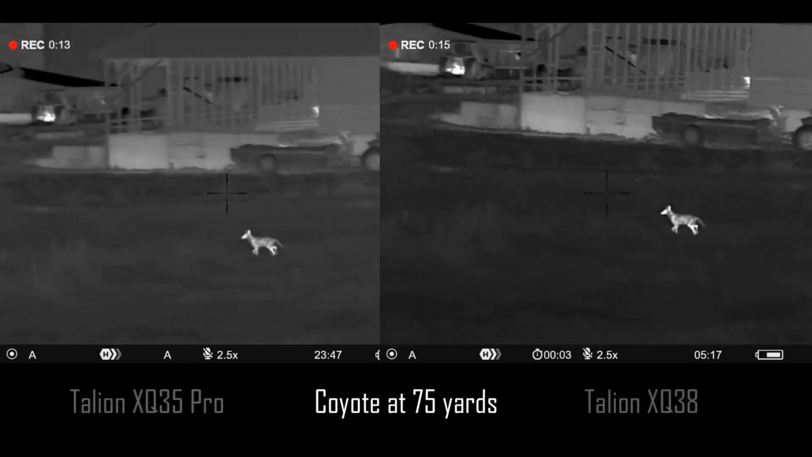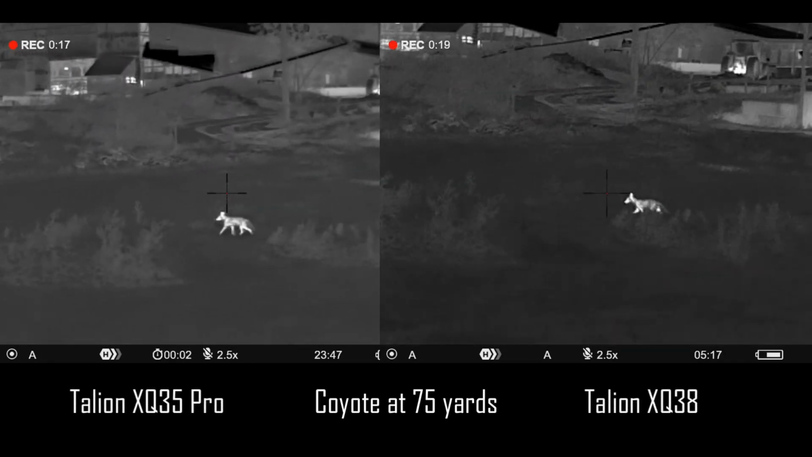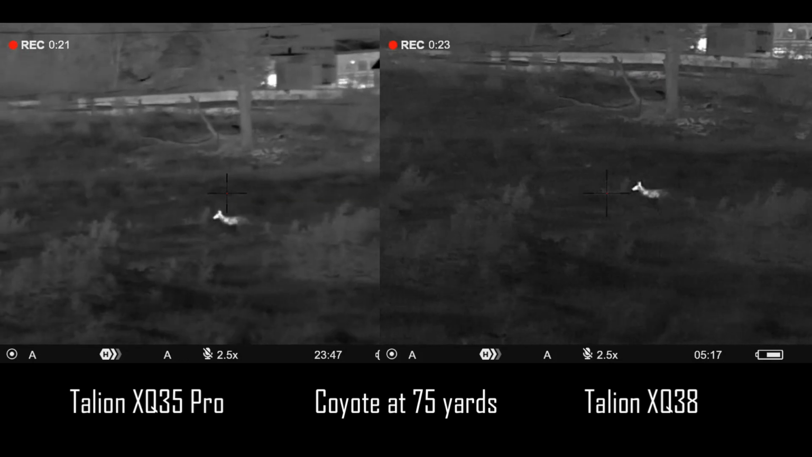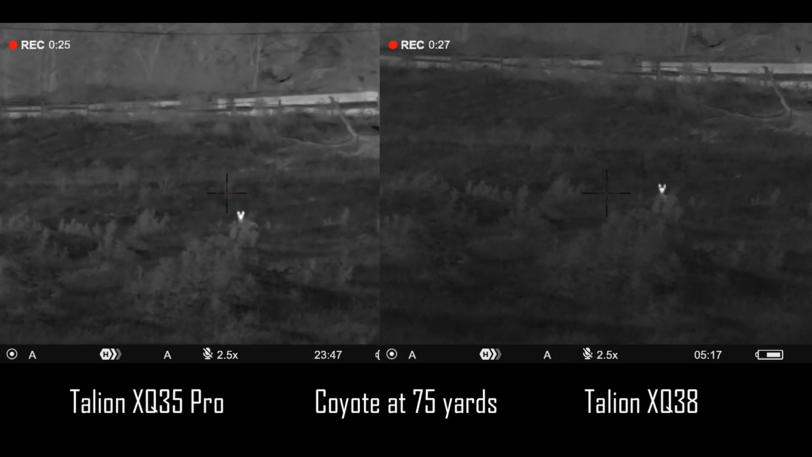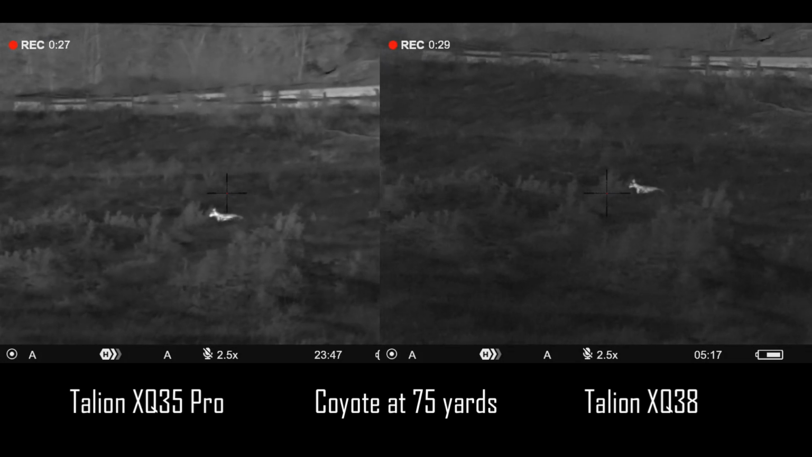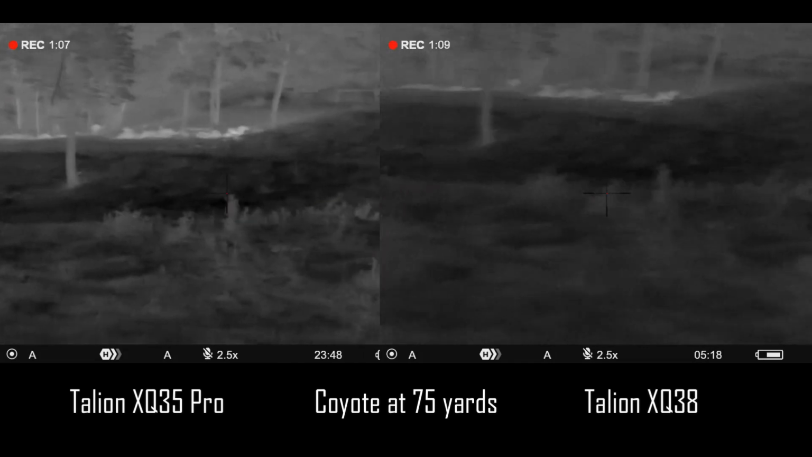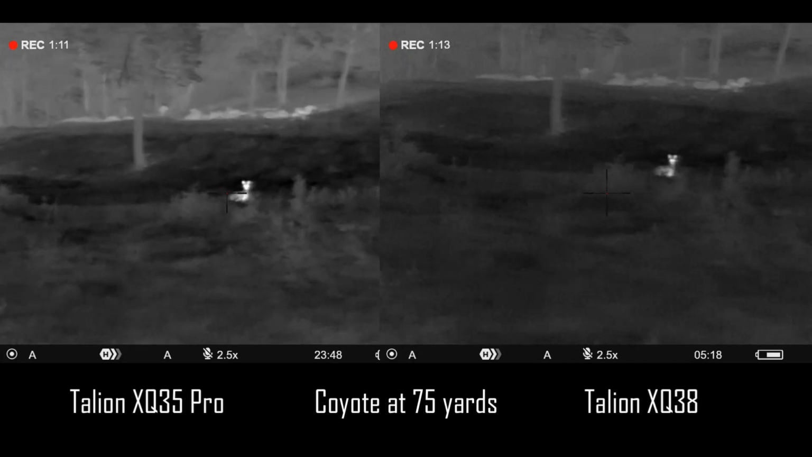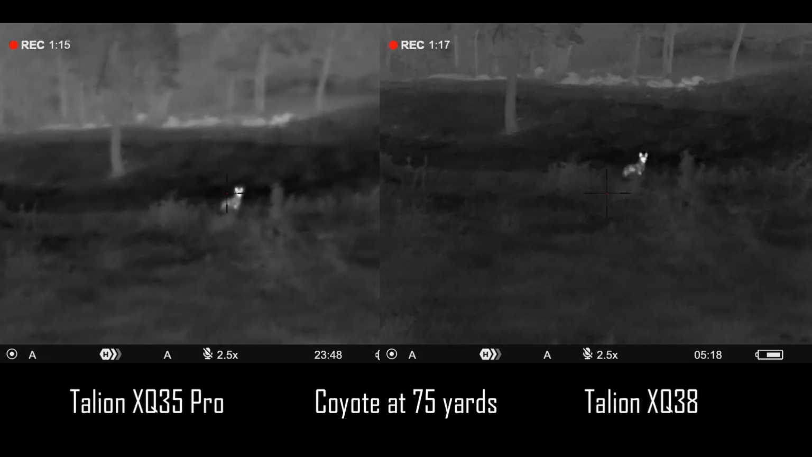Alrighty, guys. Well, here we've got a coyote in a pasture about 75 yards away. I wasn't able to range him because he was just there, and I was trying to get footage in a hurry. Both these scopes are using the exact same brightness and contrast settings, and they're both using the high image boost that's built into the Pulsar algorithm. And so you can see the XQ35 Pro has a little bit crisper, brighter image, and a little more detail in the background as well.